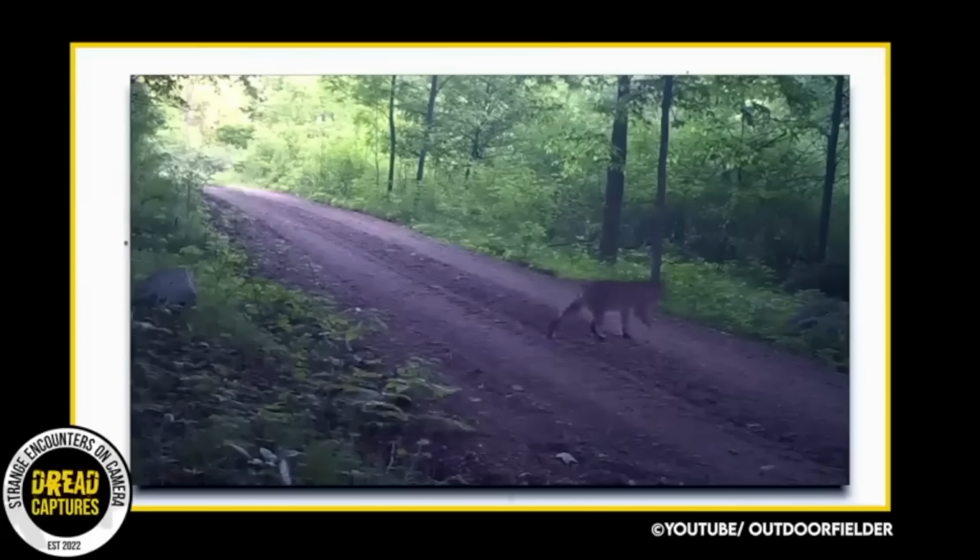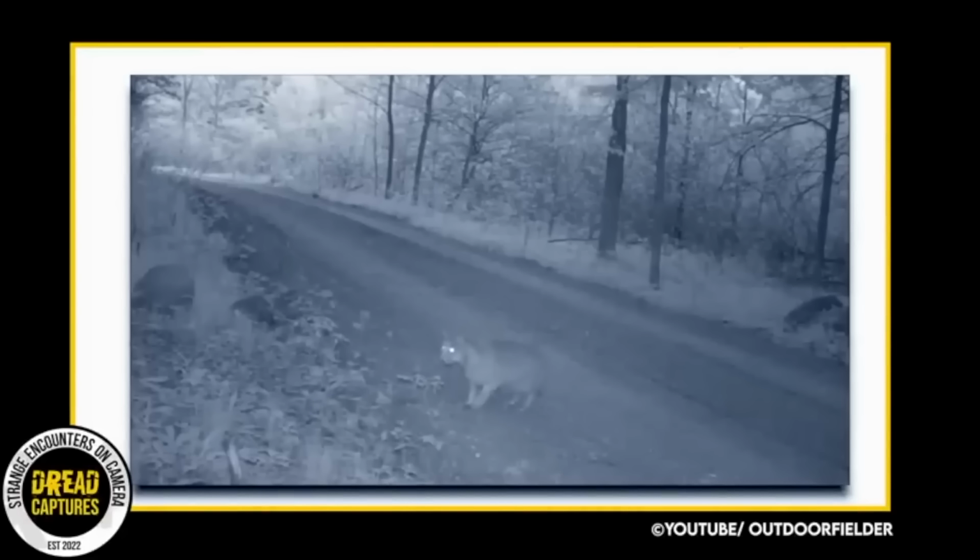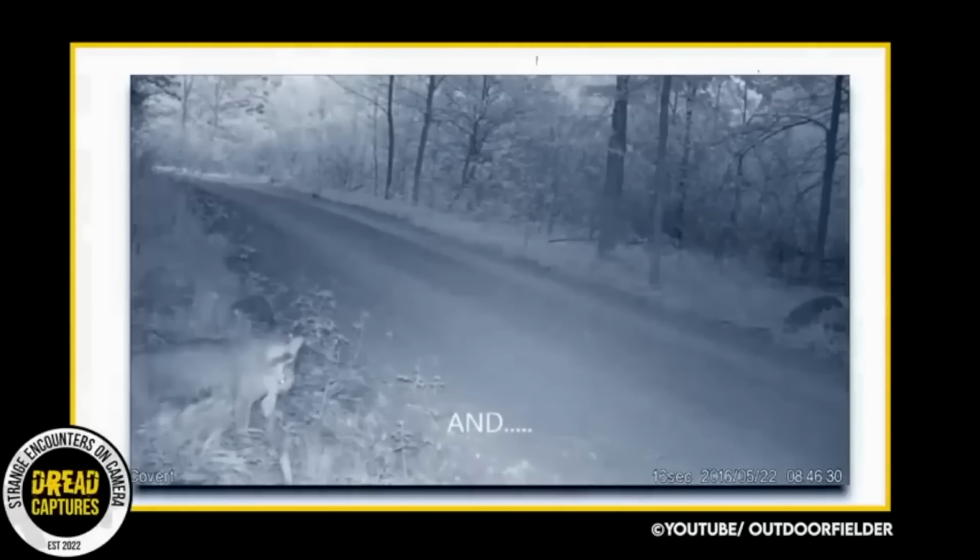As we fast forward a bit, same camera, just now it's nightfall. You can see the bobcat spot something. Look at the way he crouches and moves his head, staying hidden but also keeping his sight on the prey. Unbelievable. So, same camera, same place, hours apart.